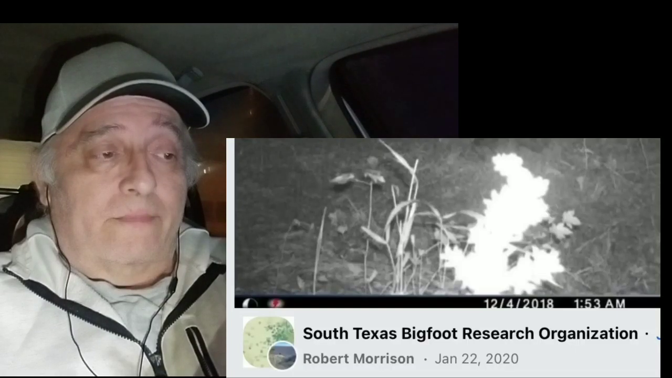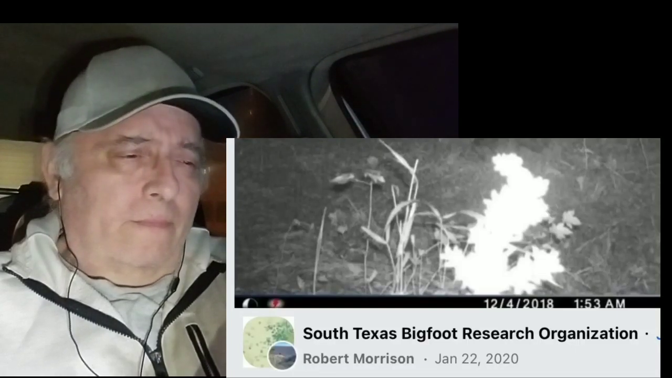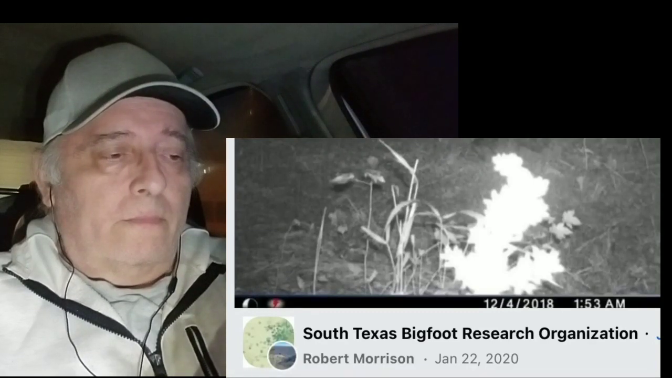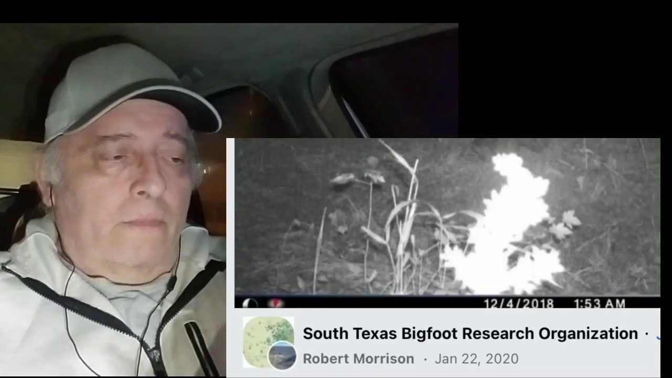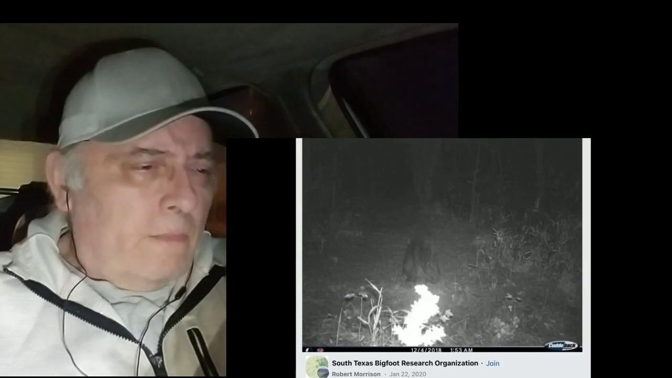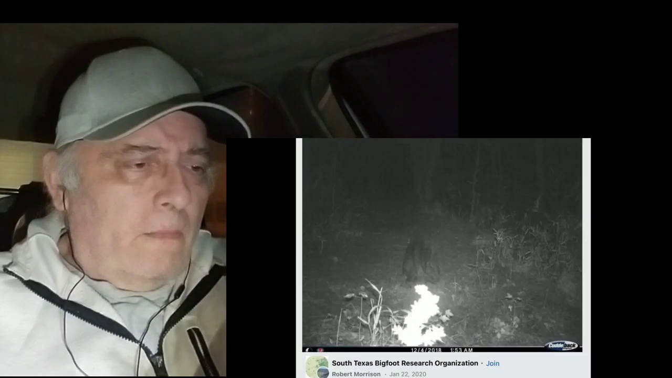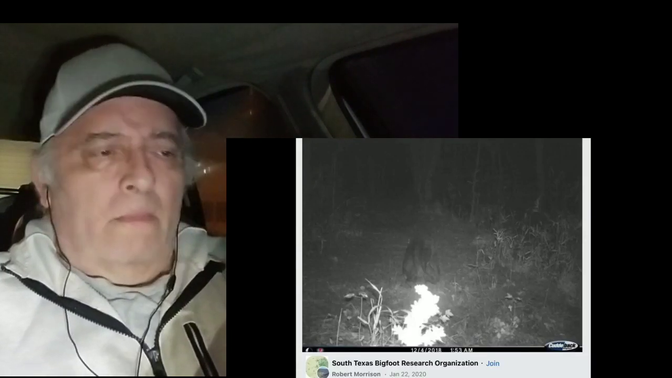This next one was posted on January 22nd, 2020 by Robert Morrison to the South Texas Bigfoot Research Organization Facebook page and depicts an unknown animal in the center of the screen. Some have suggested that it is just merely a hog, while others have disagreed.